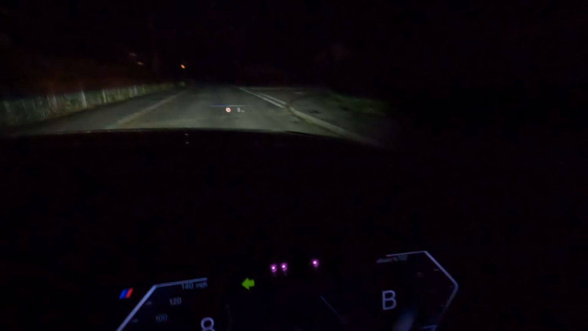Now I'm going to do this right-hander here, and for this I'm going to stick the camera outside so you can see. So now I'm going to turn right. Look at that. You can't actually see, except you've got some light to help you. You can't actually see anything there on that side.